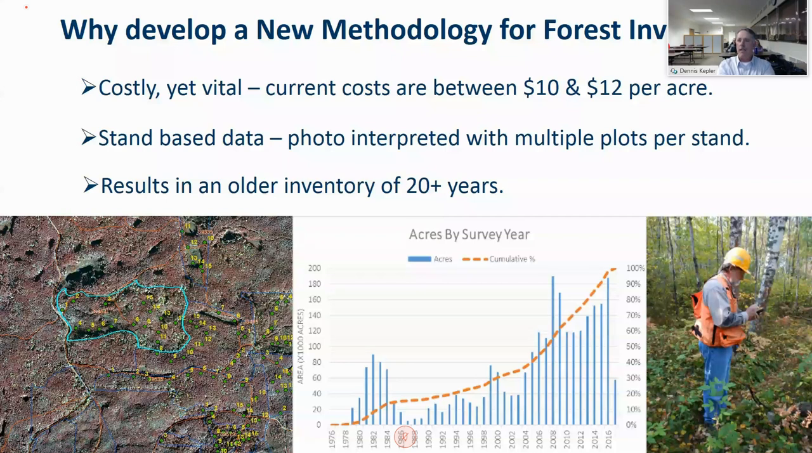The point being that we collect data on every stand that we possibly can each year, so we have to go out and look at that stand as much as possible. We have 5 million acres, which means it's going to cost a significant amount of time, and our cost is substantial.